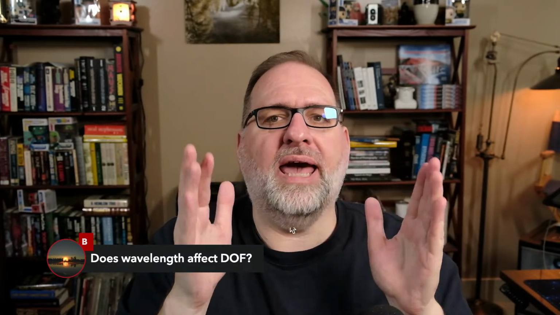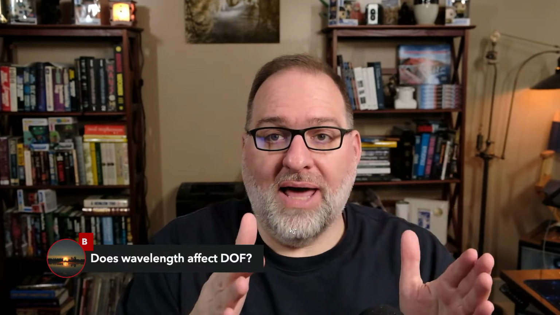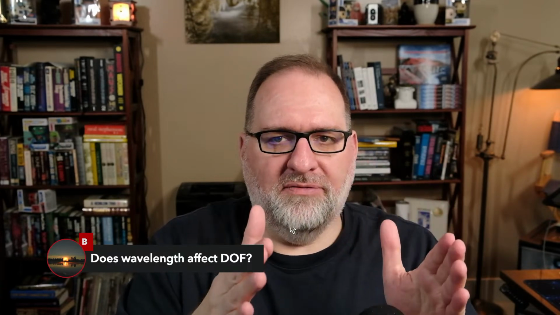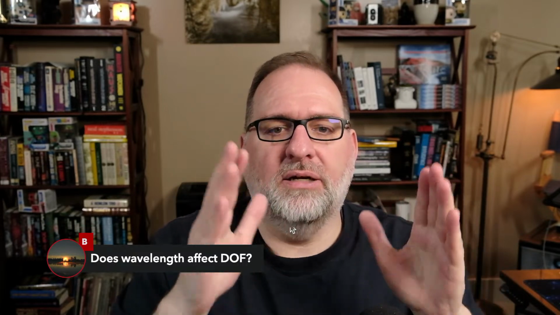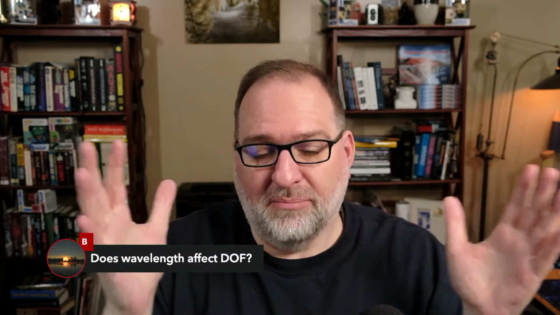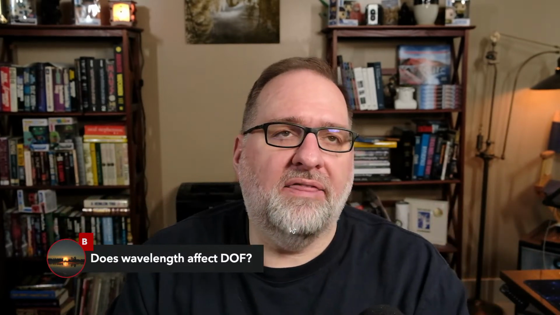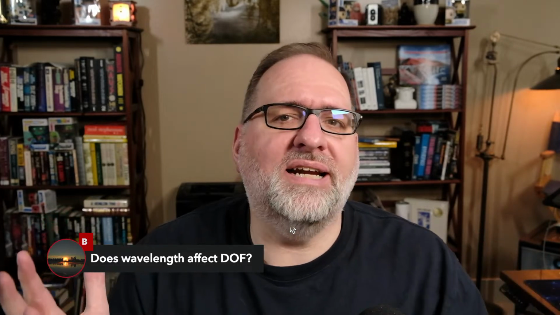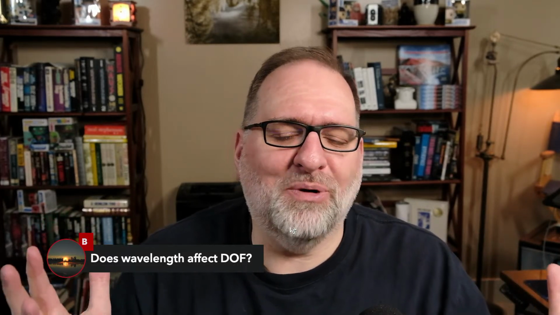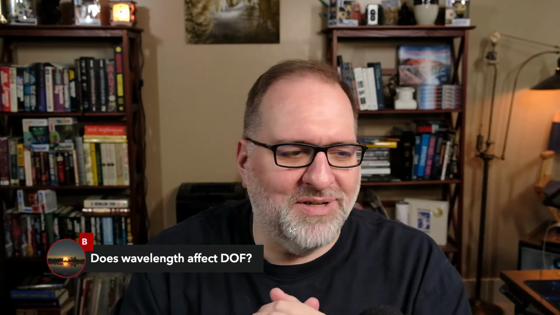The piece that I don't know is, does the depth of field change? So if I'm shooting at 5.6 in infrared and I have a certain amount of depth of field, and if I shoot in visible light at 5.6, will I have the same depth of field, or is it different between visible light and infrared? I've heard people say that you have more depth of field in infrared, but I haven't seen any evidence of that. I want to see the evidence. So I may have to create my own evidence and do some shooting to see what I can find there.